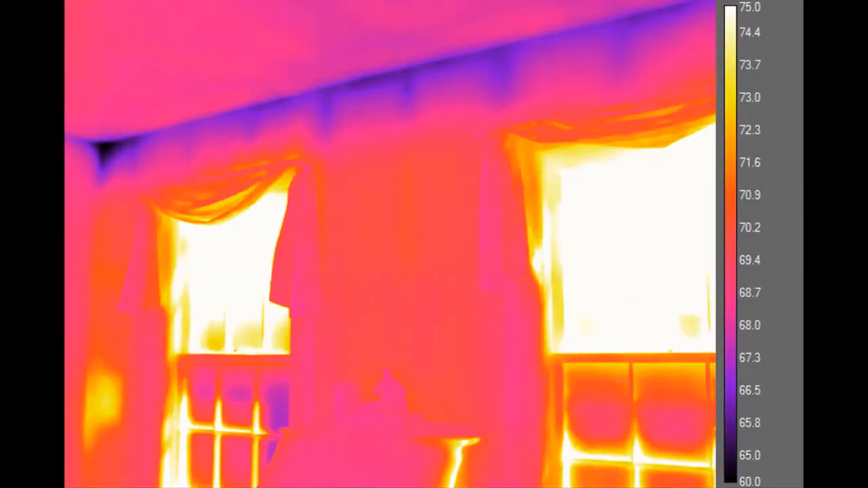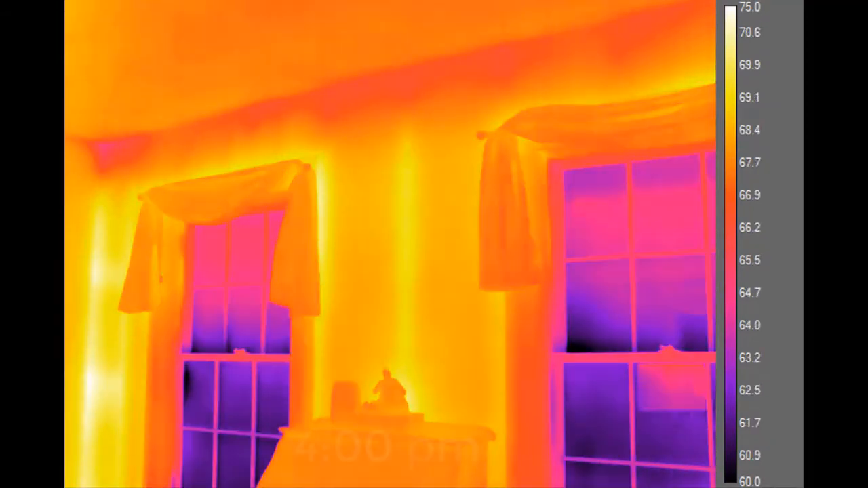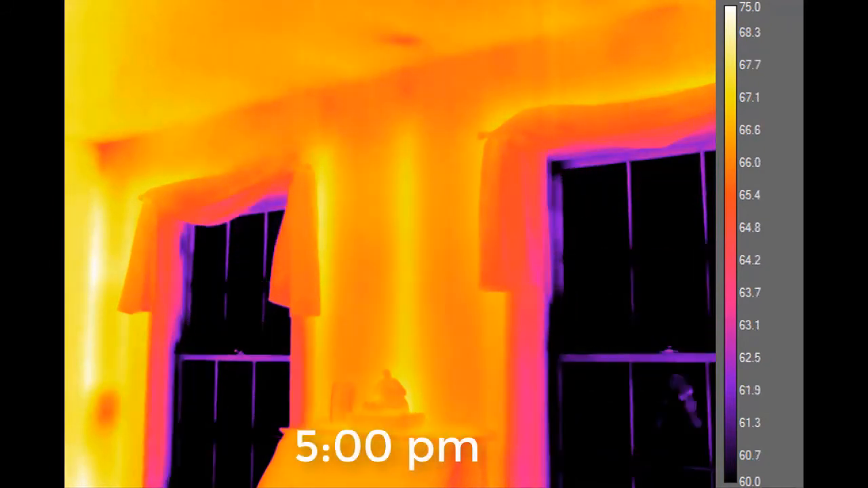And thanks to differences in thermal capacitance and conductance between the wood framing and the insulation present in the wall, we begin to see a reversal of the original thermal pattern. By around 4 or 5 o'clock in the afternoon, the studs are now relatively warmer and the cavities cooler.